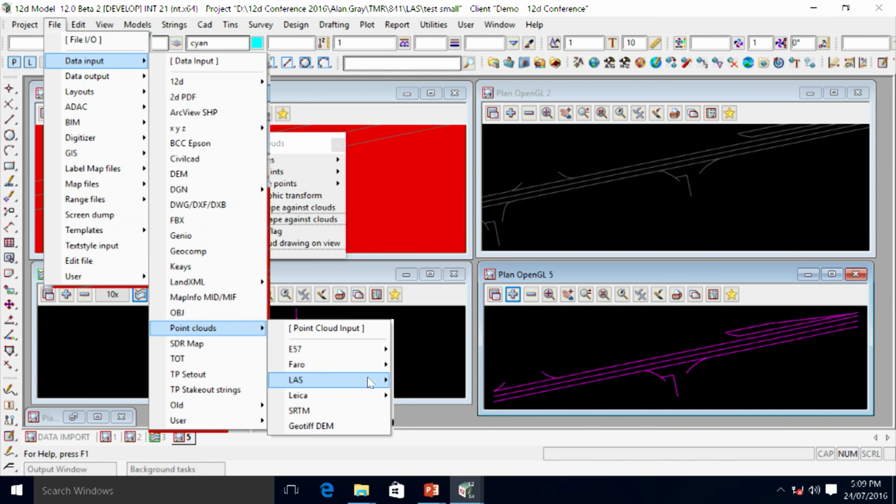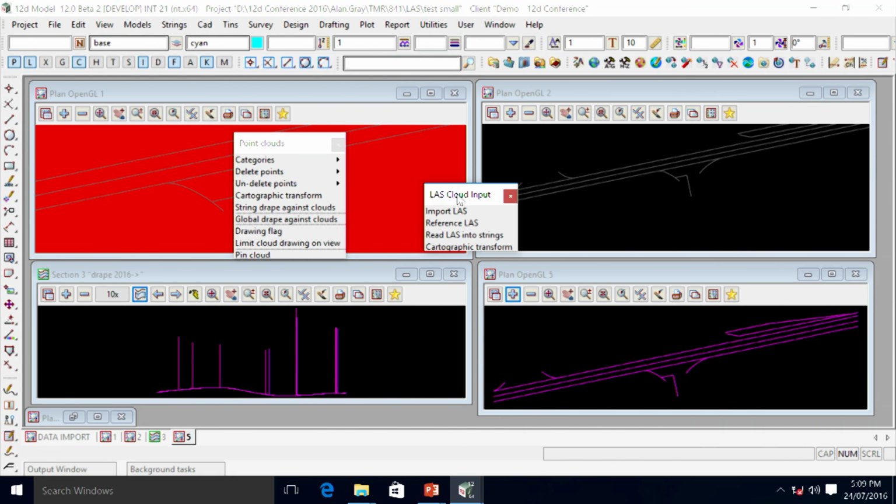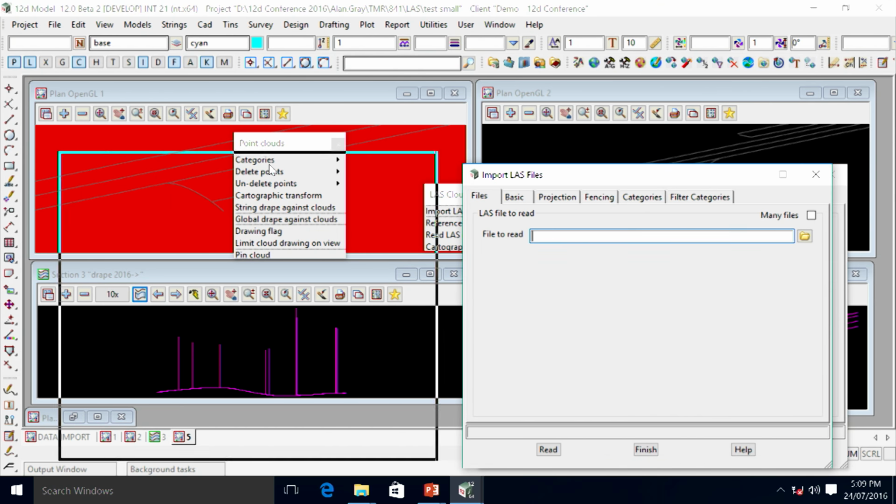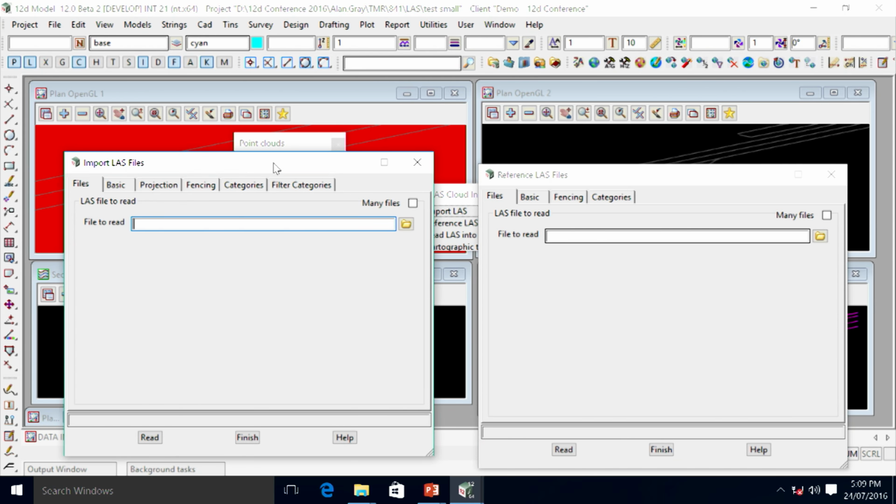So yeah, I was going to mention the difference on file import, for example under LAS, we have this concept of referencing or importing. The referencing is purely saying when we import a point cloud into 12D, we're bringing it into our own point cloud format. So if the point cloud is 1 gigabyte in size, our format will end up being a gigabyte, maybe plus a bit.